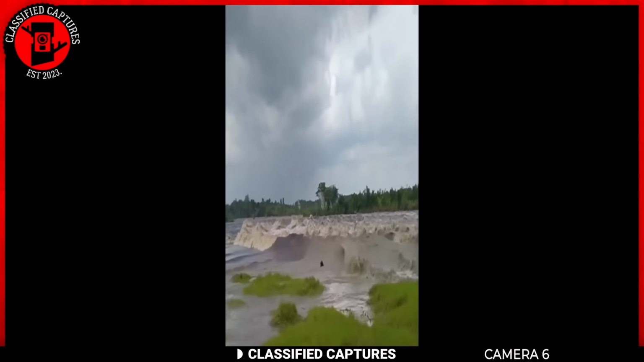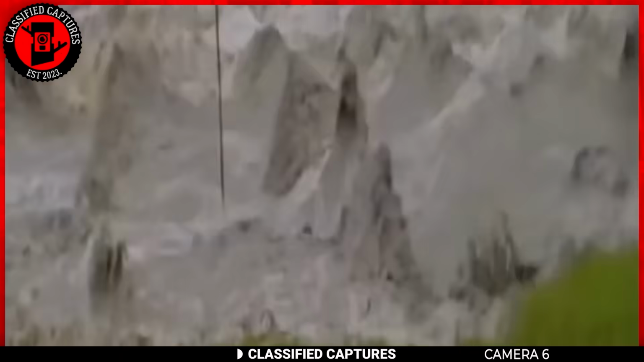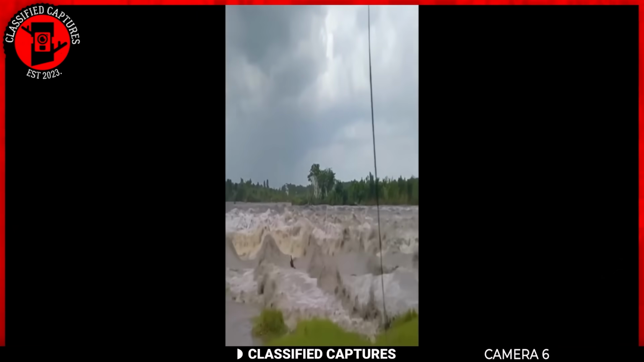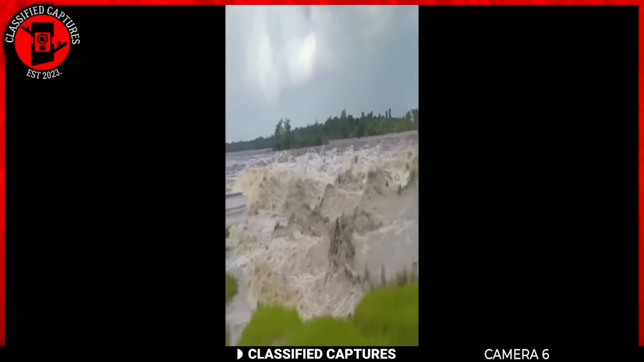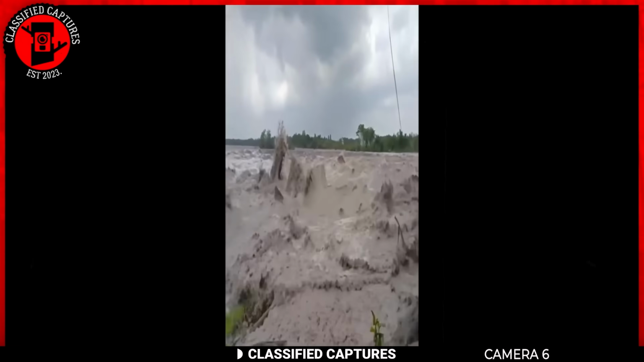The weirdness gets worse in our next clip. Here we have water that appears to be acting against the laws of gravity. It's moving upward as if drawn by an unseen force. Once the video went live, it left many scratching their heads. Different individuals had different ideas about what could be causing what we're seeing.